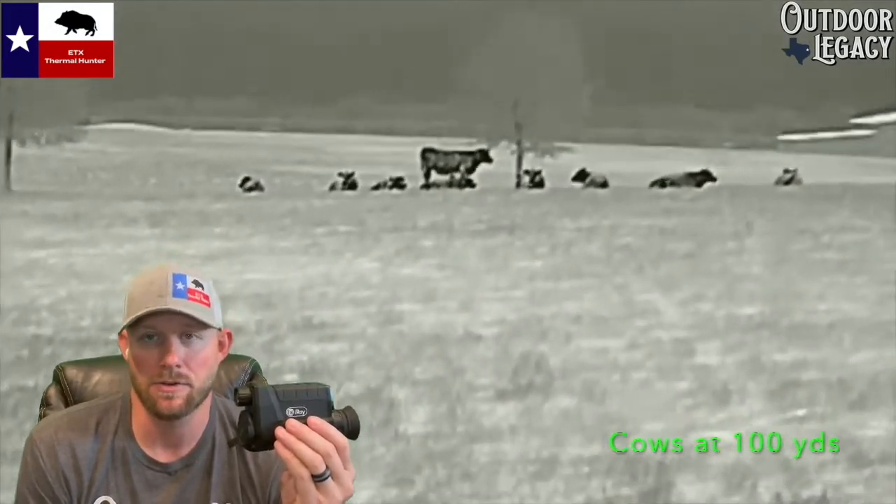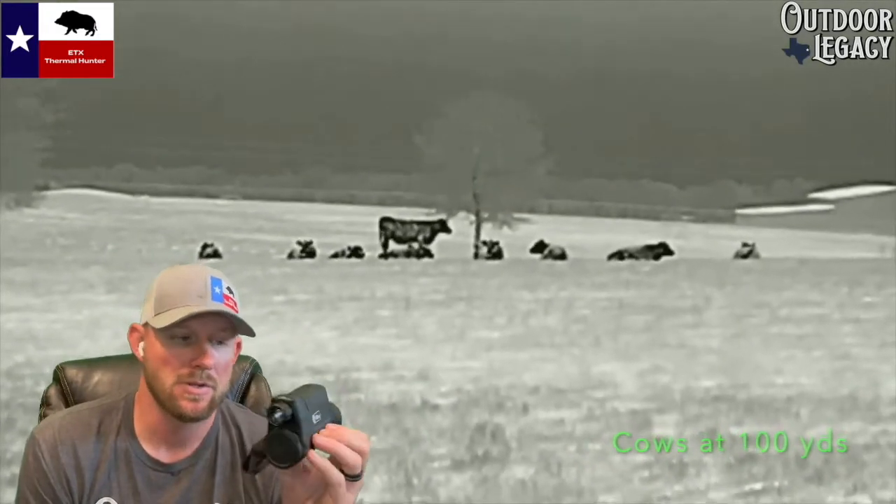Detection, like I said, is way out there. You can detect heat for up to 1,000 yards. Being able to identify it though, I would say anywhere from 250 to 275. So with that said, I think this will be great for people that are scanning fields that are not too open and wide and they want to be able to identify at a closer range, hunting under a feeder, when you're 100 to 200 yards from your feeder. Tighter spaces, it does really well.